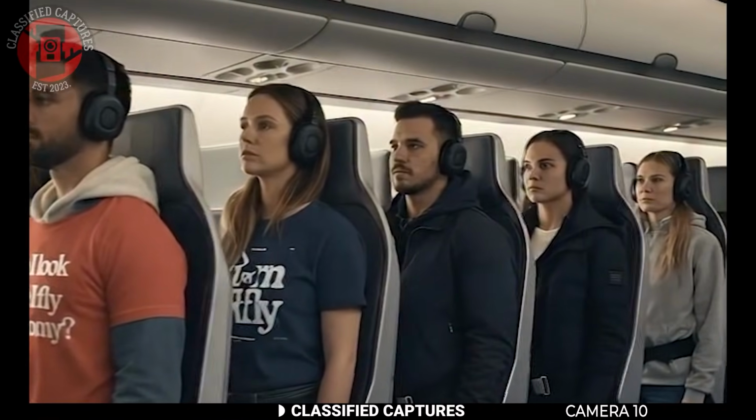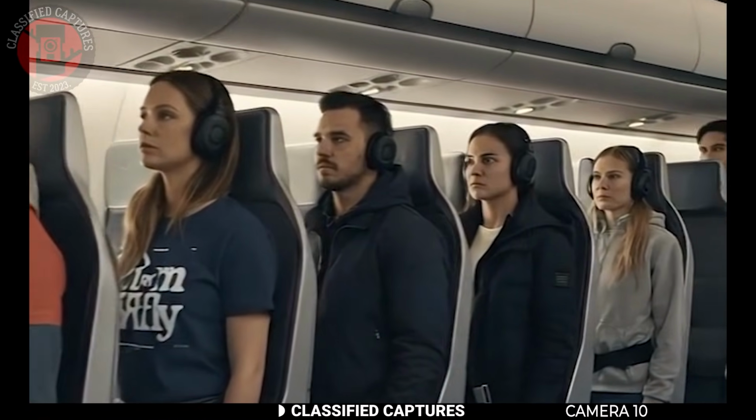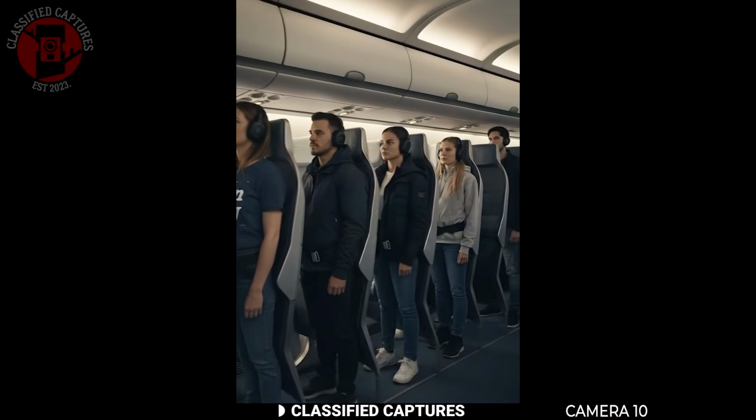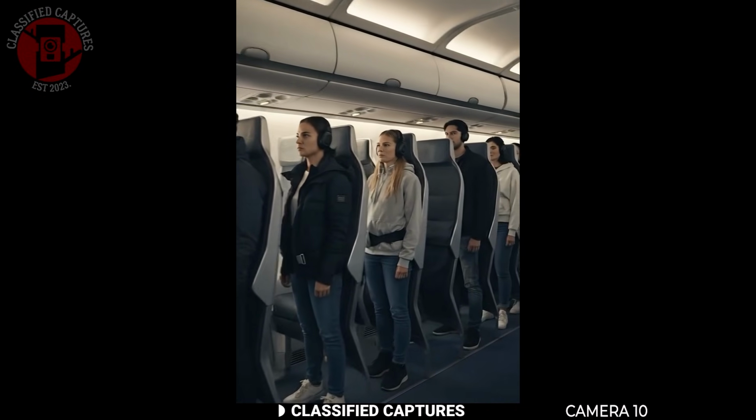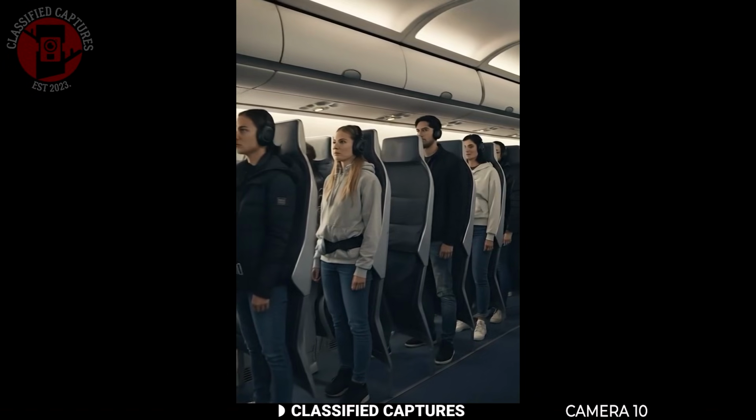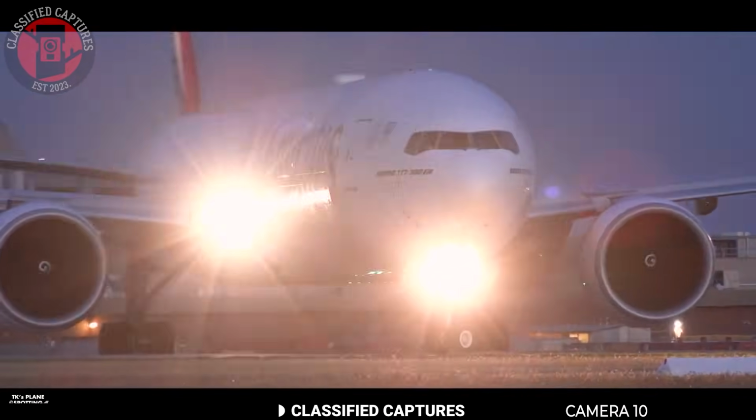From what's circulating right now, this concept is still in the experimental stage. While a few manufacturers have shown off prototypes and airlines have expressed interest, there's no official plan to roll it out by 2026. It's more of a concept that's being tested and studied to see if it's even practical or safe for commercial flights.